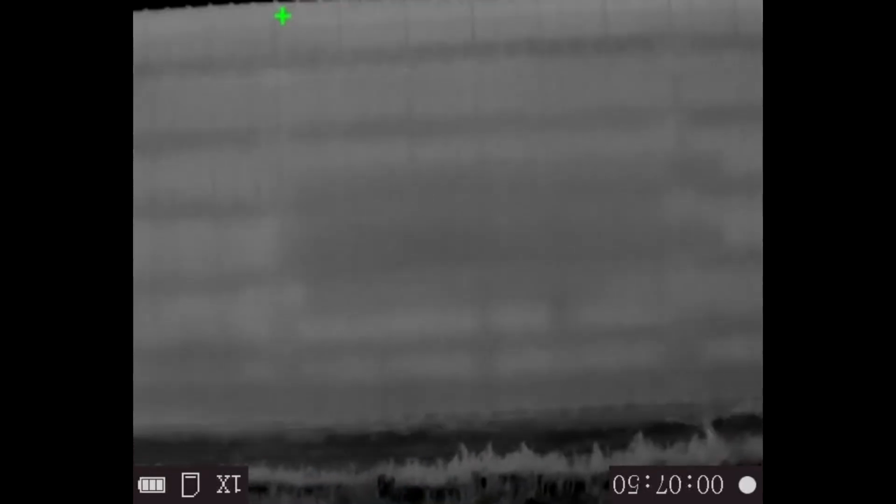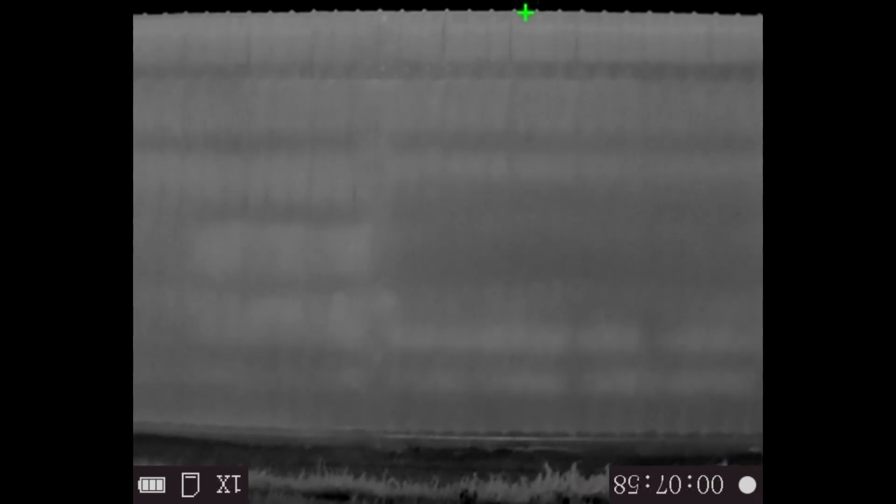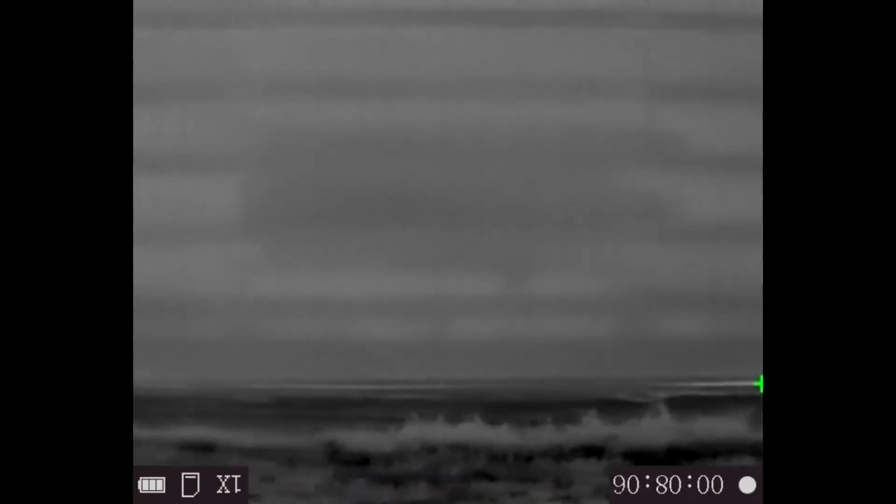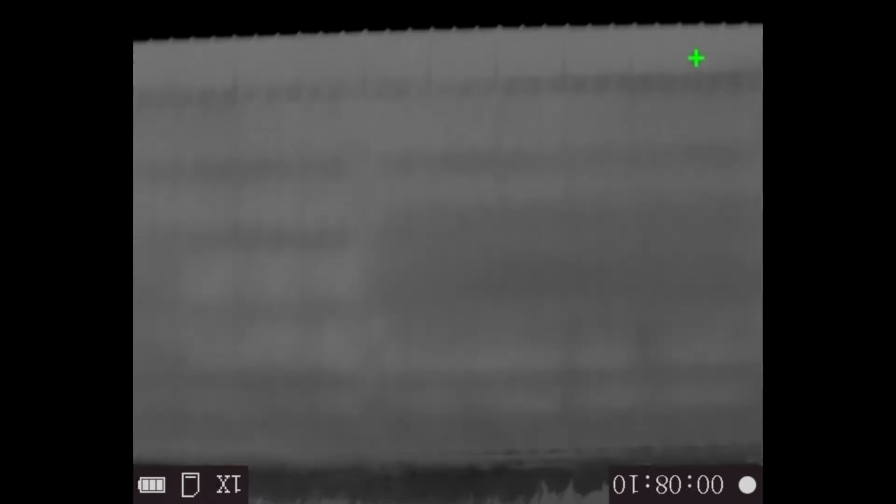So that's interesting. You can see the poles in the pole barn. This is a metal covered barn with wooden poles behind it, and you can see them through the metal, which is pretty cool. I guess the wood has a heat soak factor, which slowly releases faster than the metal can cool down. Very neat.